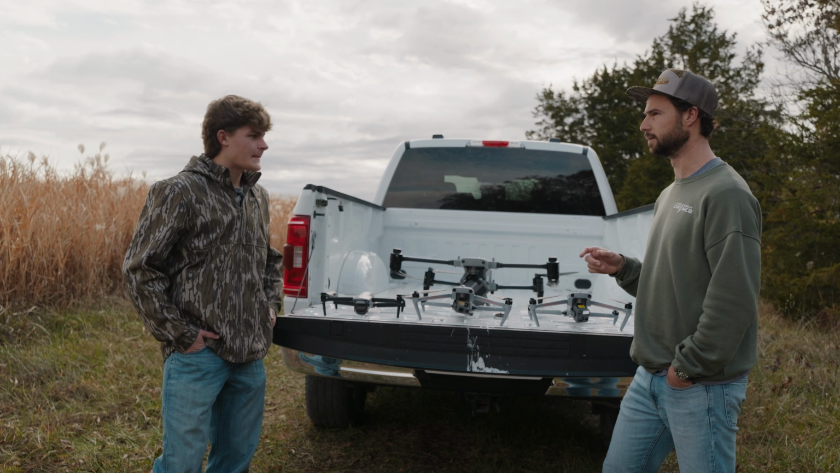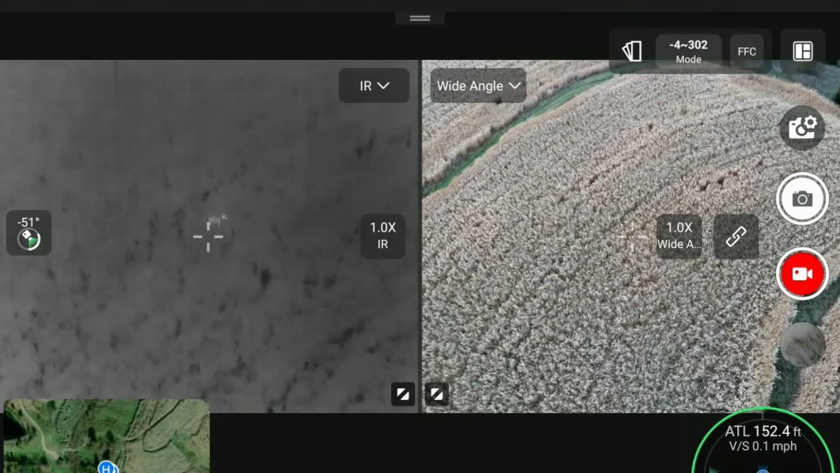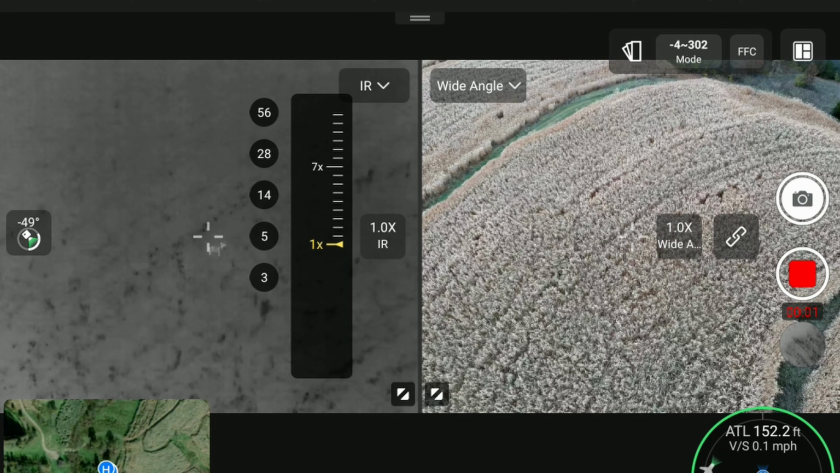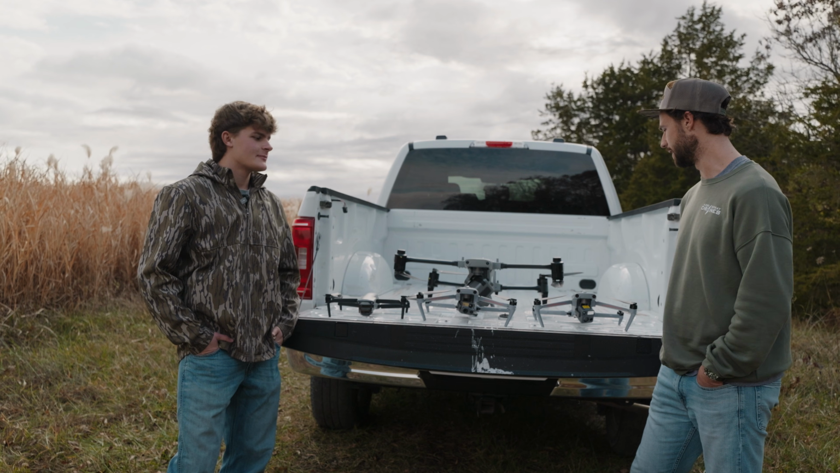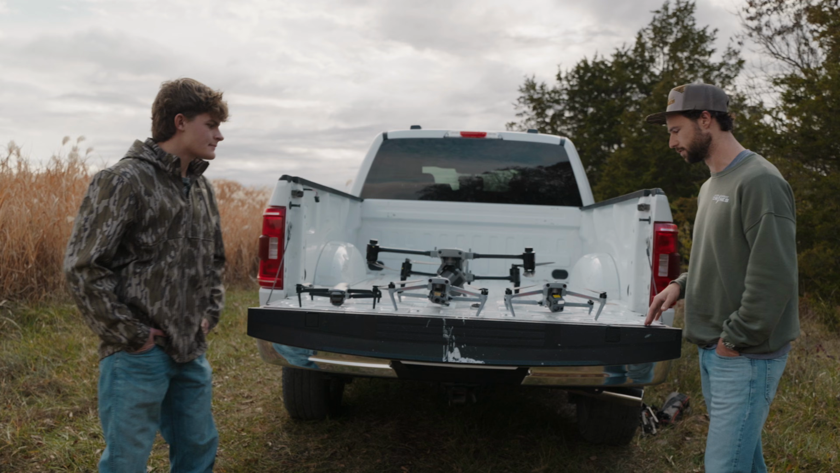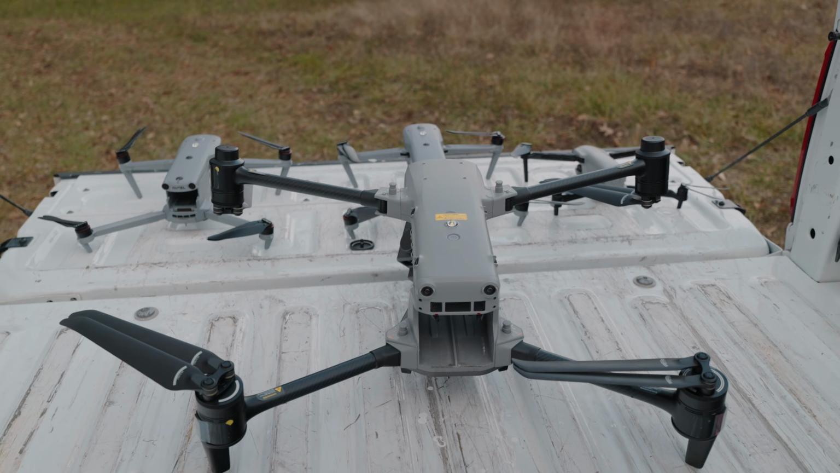So you think it could be down in this miscanthus grass somewhere potentially? It very likely could be in the miscanthus grass, which it's pretty much impossible to walk through and find anything in. So a drone would definitely be helpful with that. Yeah, so we're hoping the thermal would pick something up through that. And we've got 4 models that have thermal capabilities here, all from Autel Robotics. And we're gonna try them all out, talk about the differences and the different features that each of them have.